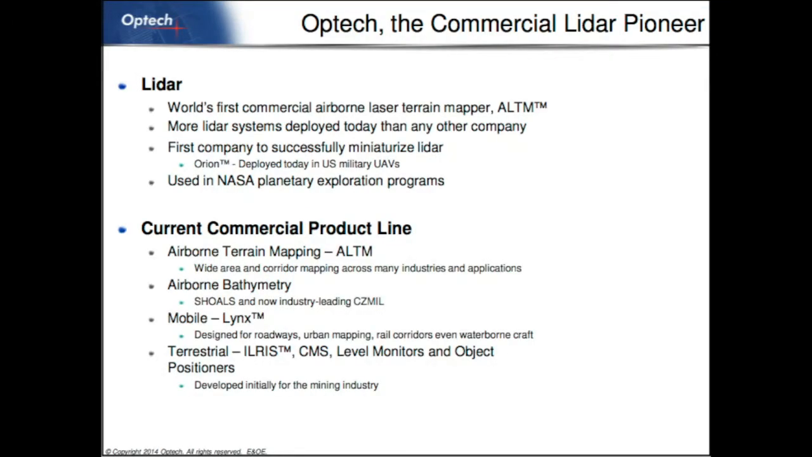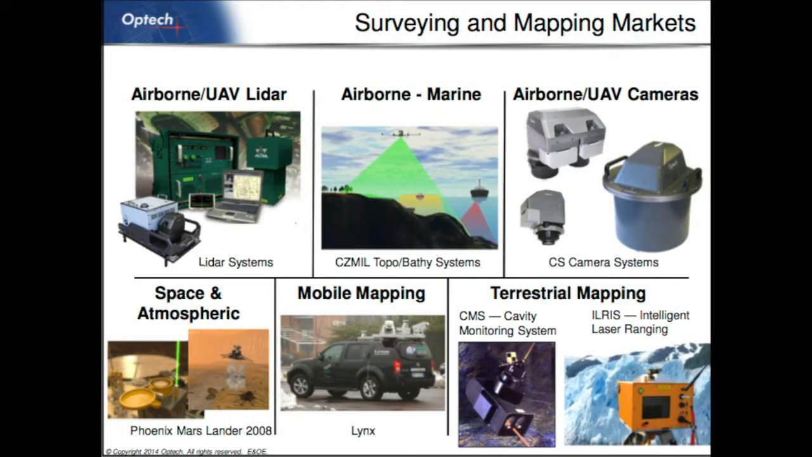We've just celebrated our 40th anniversary a month ago. So some of the marketing stuff here. LiDAR is basically our core technology, time of flight. Airborne bathymetry is what I'll be talking to you about mostly. But we have mobile systems and static systems. So pictures of some of the instruments: the LiDARs, the bathymeters, cameras.